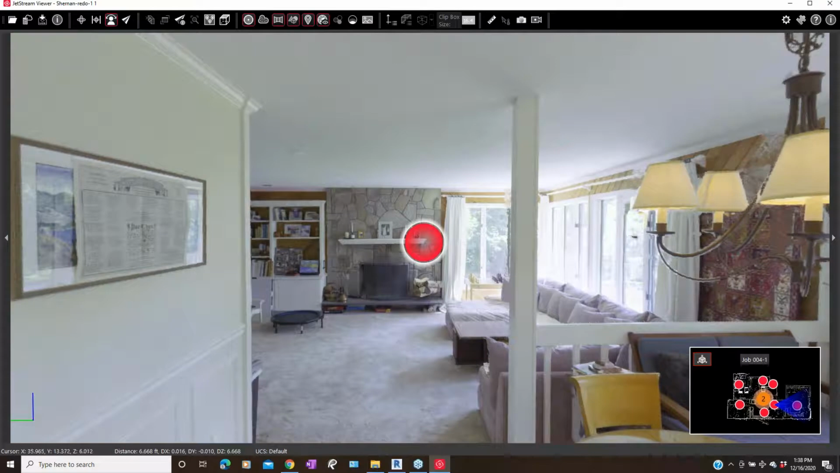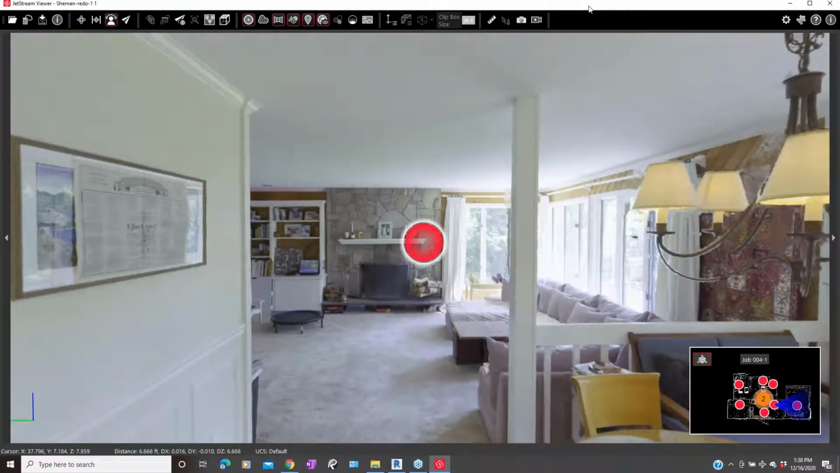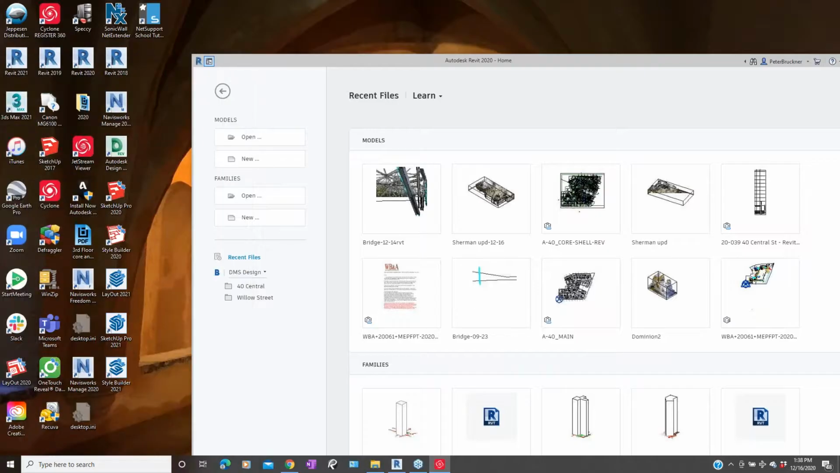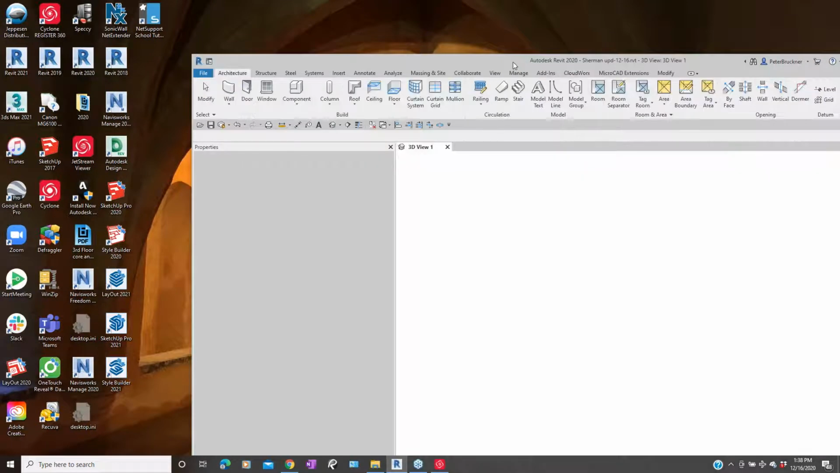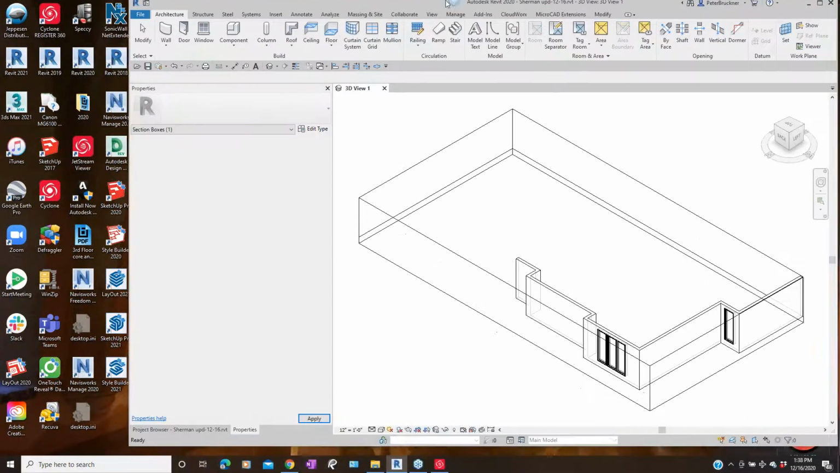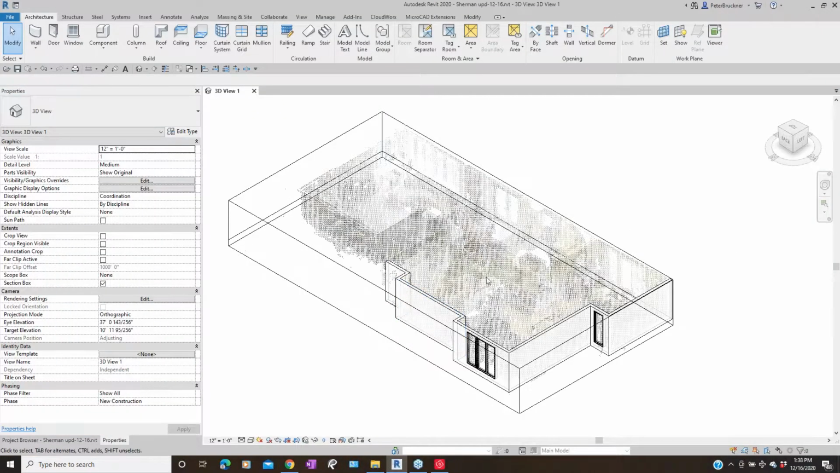Now, what's cool about that is we can also take that into a Revit file. So for example, right here, there's a Revit file of that very same house. So here we are going into Revit. As you can see, I've already begun to use the point file to locate some walls and windows.